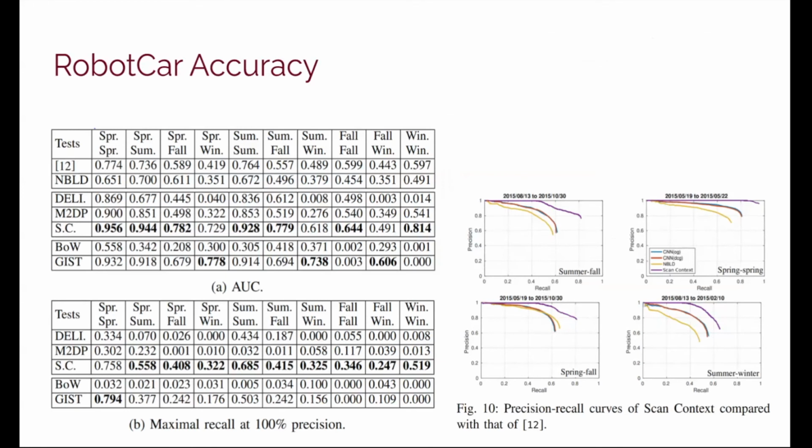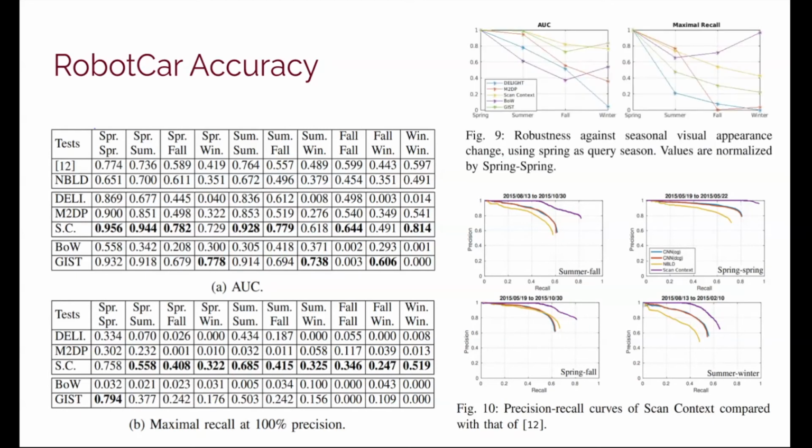In the RobotCar results, which are quite different from the KITTI outcomes, the adapted scan context is the most accurate and robust approach for both AUC and maximum recall, which is further validated by the precision recall curves. If we plot the results of place recognition from spring to different seasons, we found that the adapted scan context is the most robust approach against seasonal theme change.